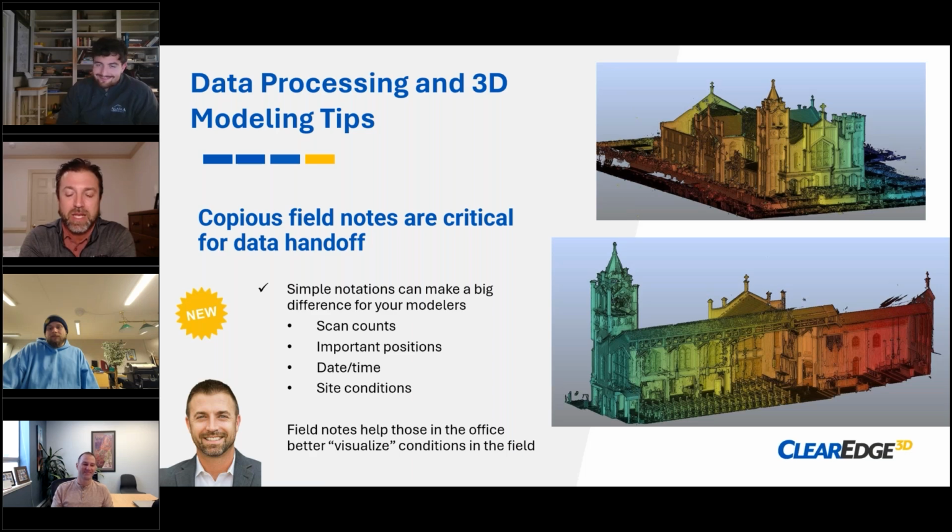So yes, the field work is easy. Big shout out to all the hardware manufacturers out there that have made it so much easier than it was a decade ago. But let's take advantage of that extra time we have, and instead of cranking up the resolution and getting 10 million points for every laser scan, let's take a little time to make some notes while we're out there and go old school, because it's going to save you back in the office.